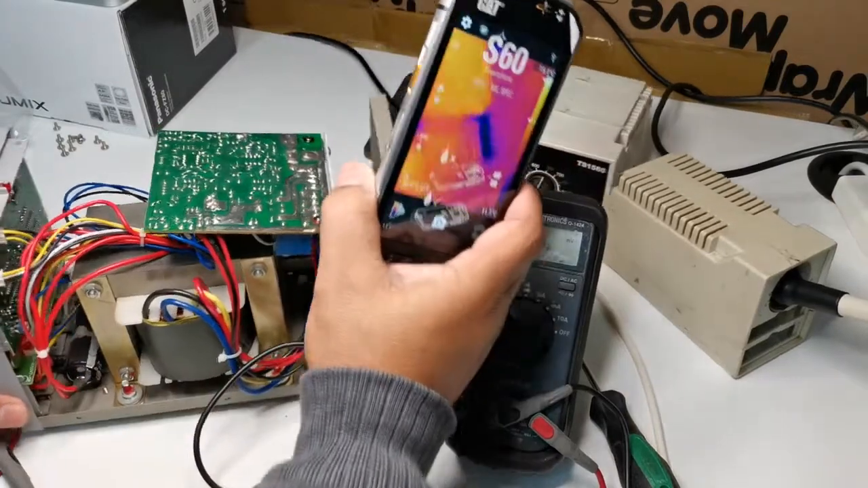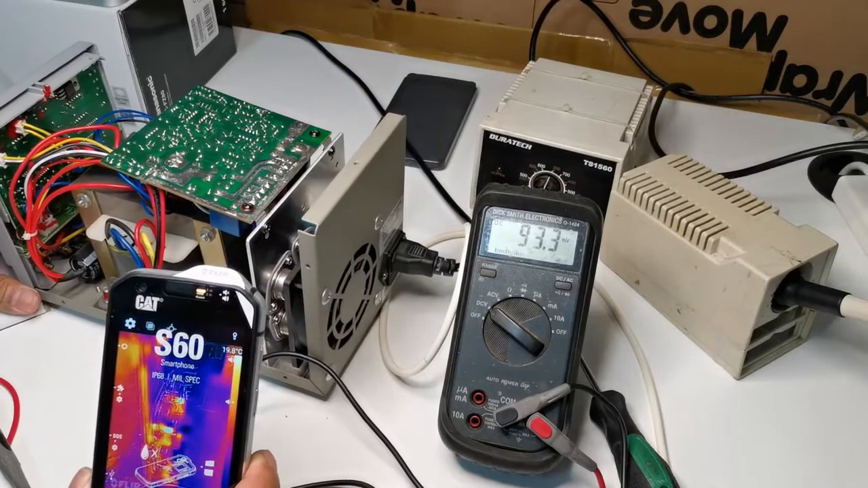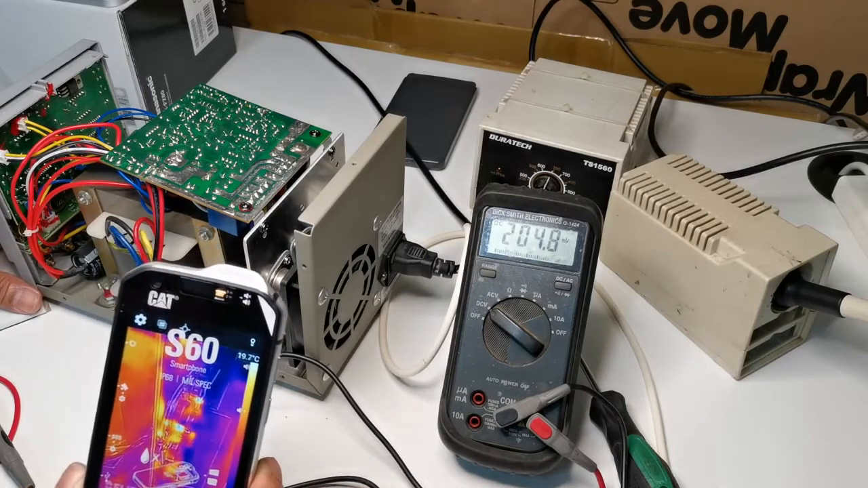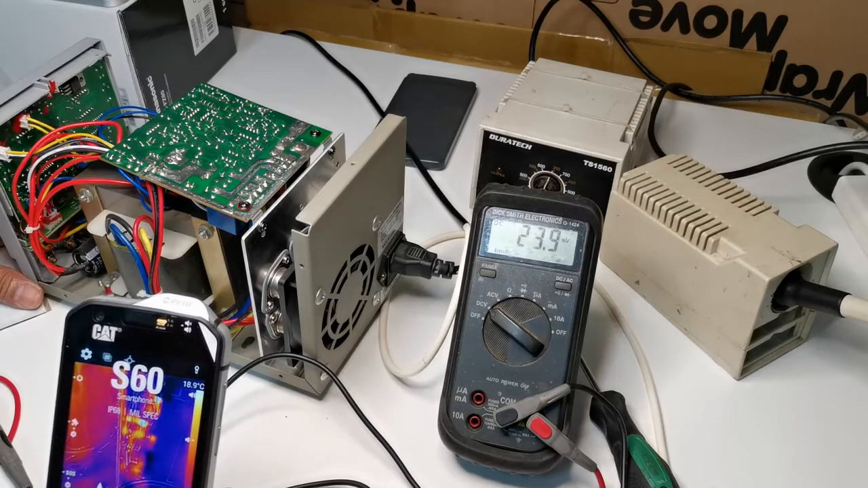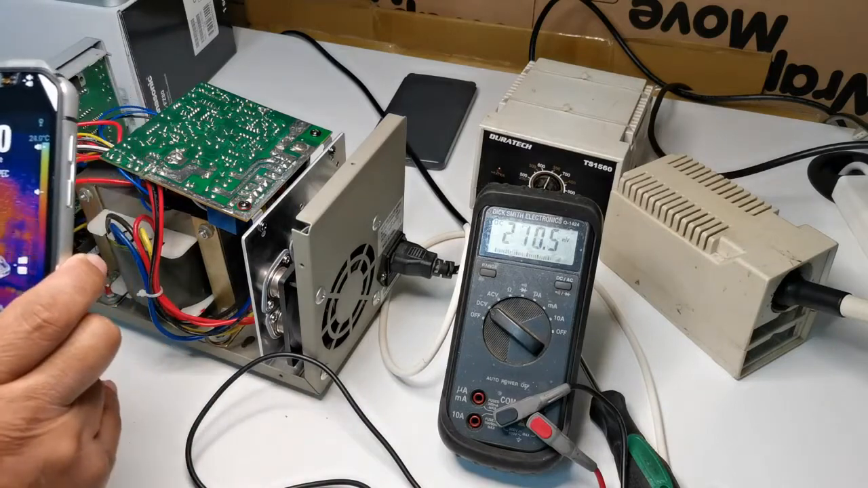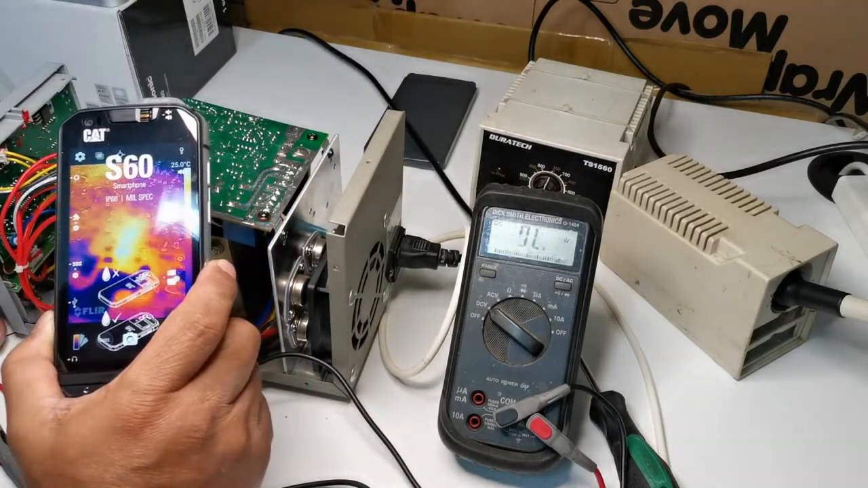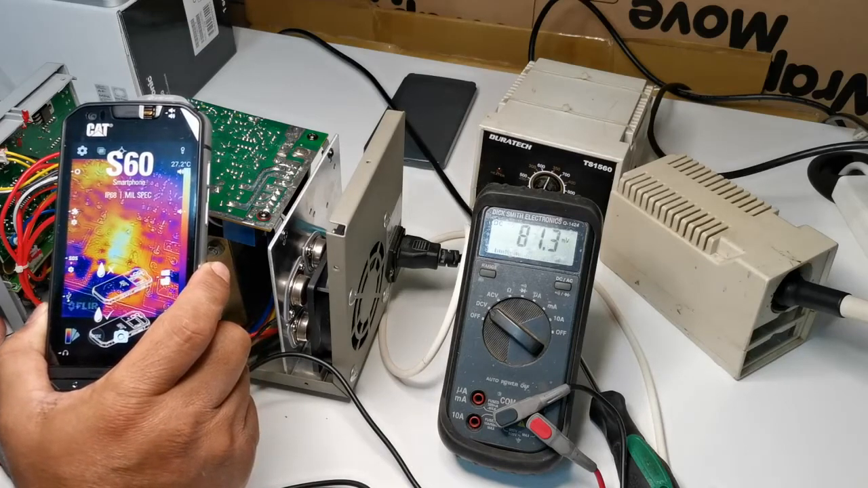Okay, let's have it. Transistor at the back, it's 19-20 degrees, so it's normal operating condition. There's one here which looks very hot. We don't know what it is, but it's heating up. 27 degrees.